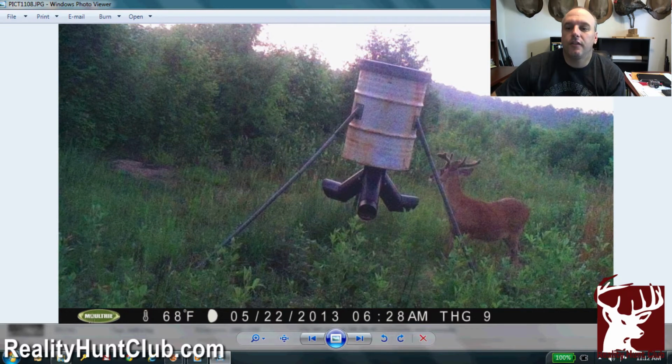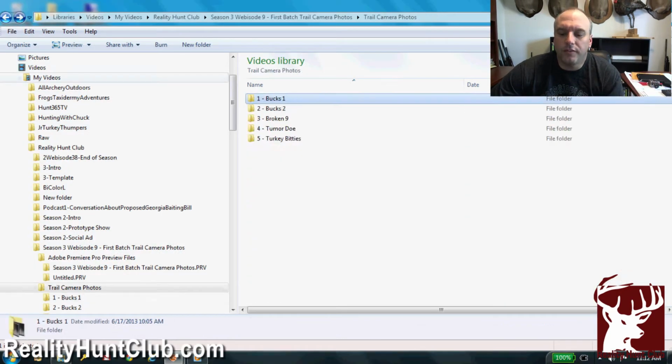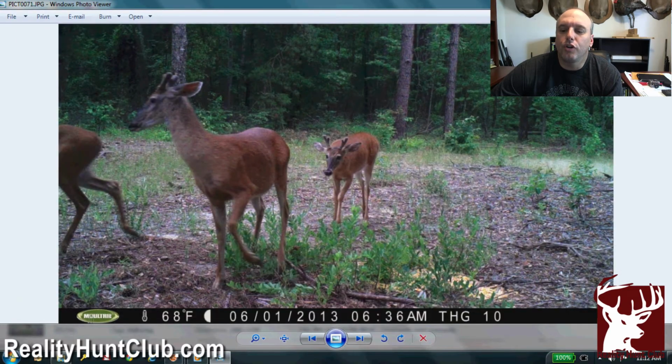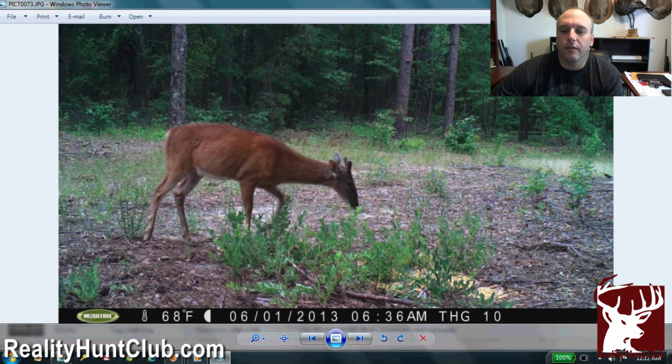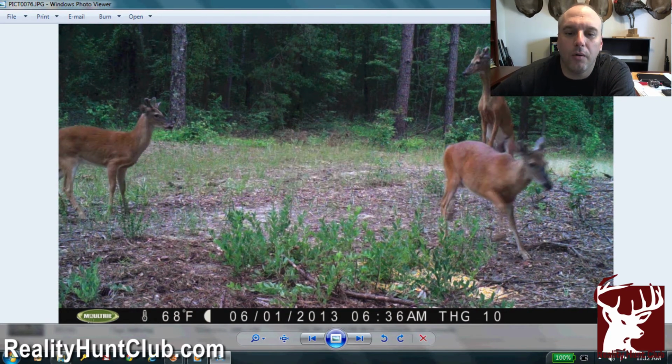Now, here's another spot that we have, and interestingly enough, that was 6:30 in the morning, those daytime pictures, and here it is 6:30 in the morning here too. So it must have been a real good movement time. So this is a bachelor group of bucks, probably 2-year-olds, probably fixing to put on their first good set of antlers. There's some more, and the posturing. Here's another one coming in.